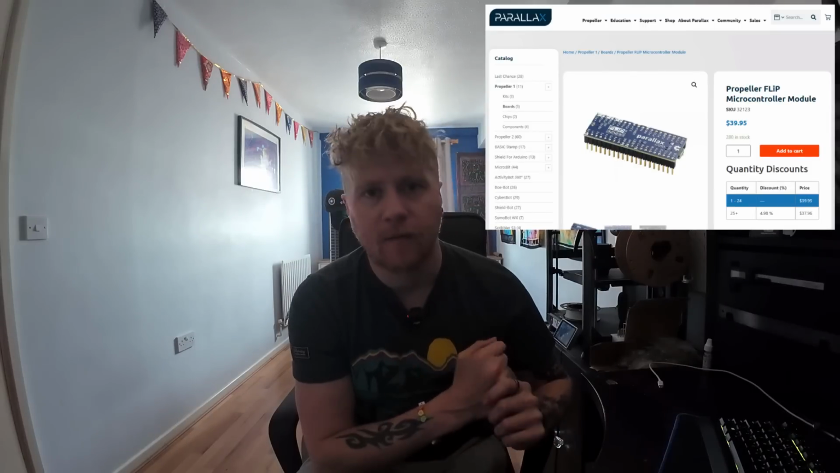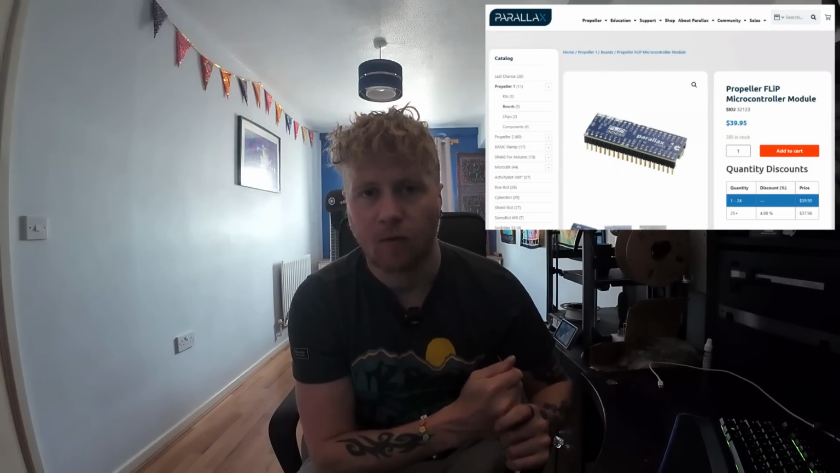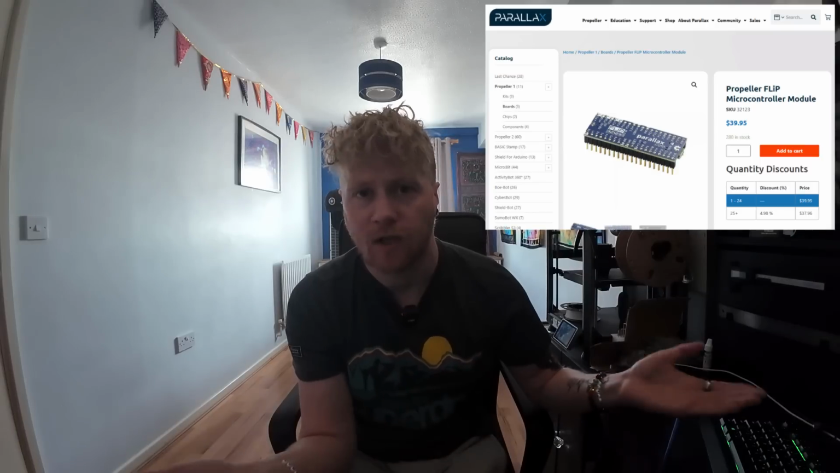Now, Dwayne said that there's also potentially an alternative, rather than getting him to build you a custom board. Apparently there's actually a pre-existing microcontroller out there called a Propeller Flip. And apparently if you install the software that he's written onto that board, it should work just as well. Now, I don't know how exactly you'd wire that up. You'd have to speak to him about that, or maybe you can find the information online.